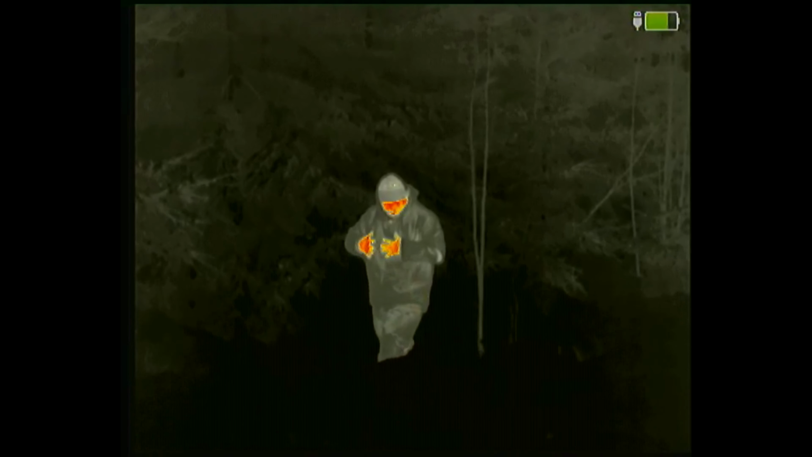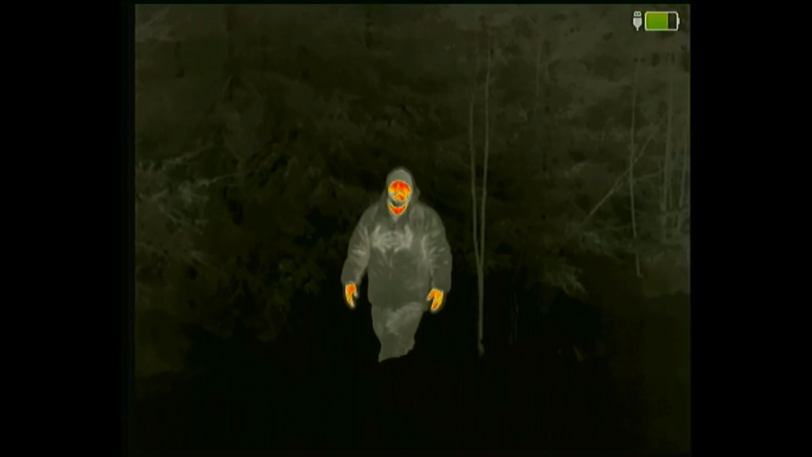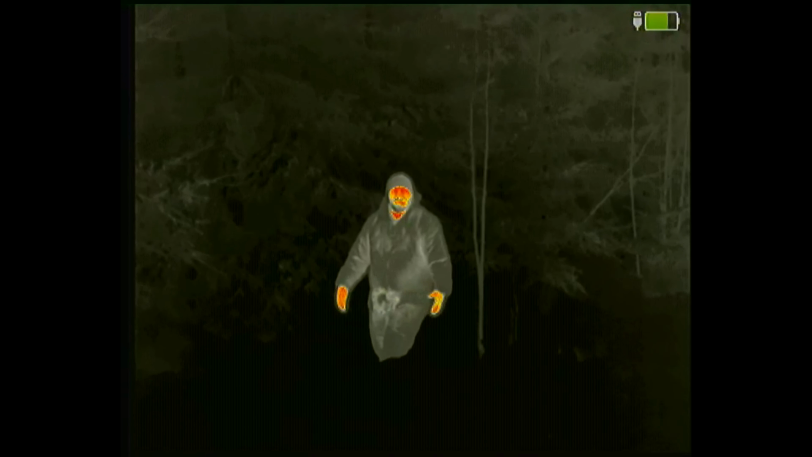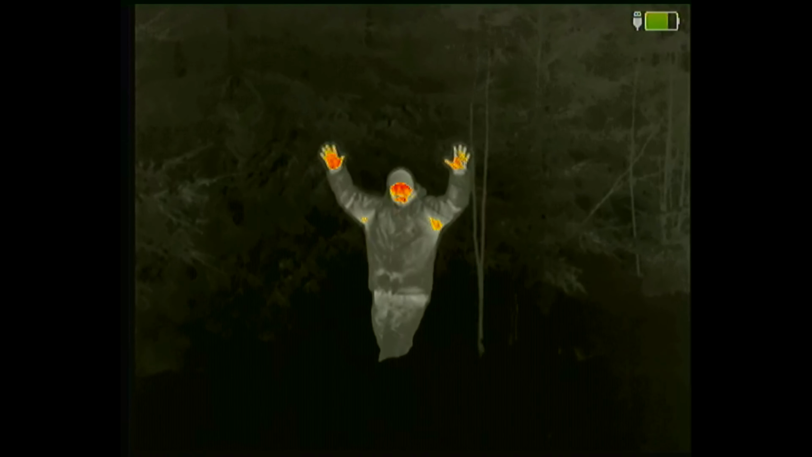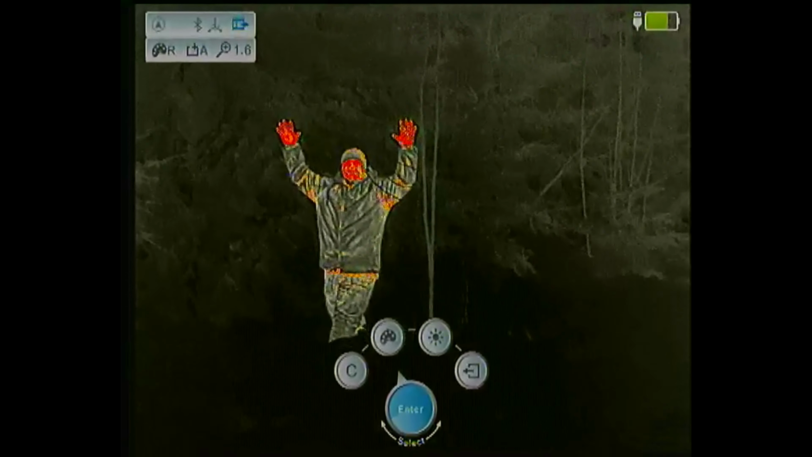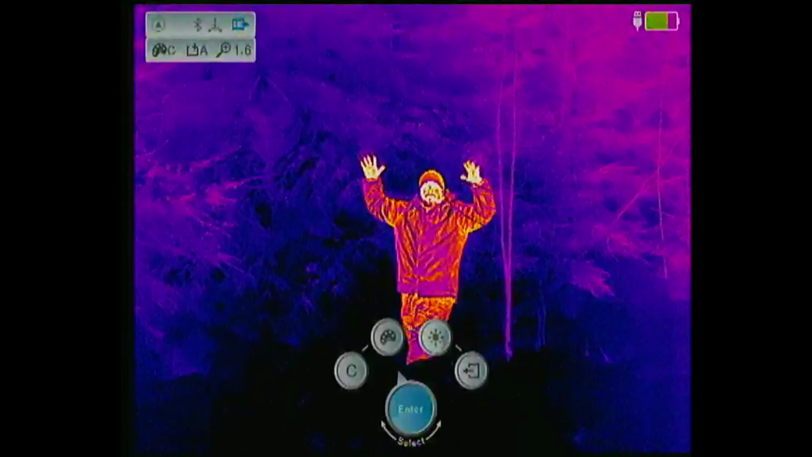You see his hands on the jacket. Yeah, you see that too. And we switch a little bit through the program. You see all the difference.